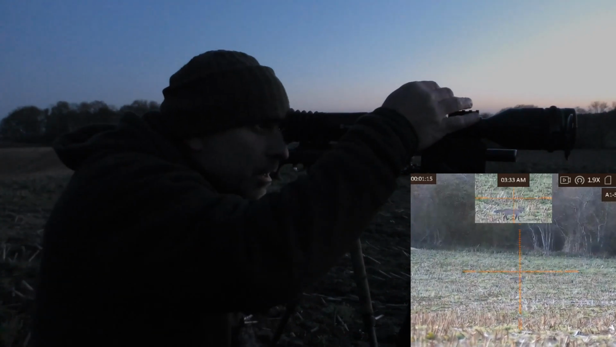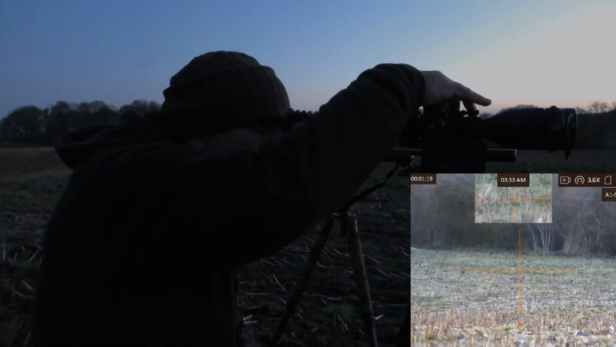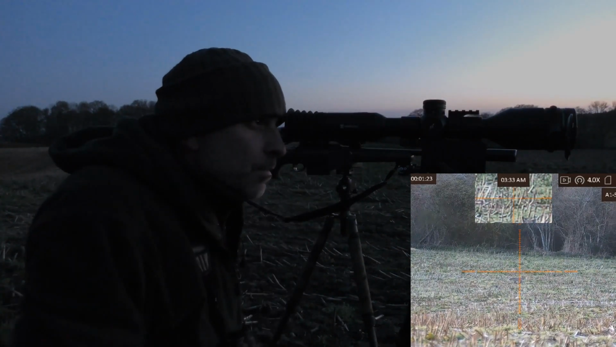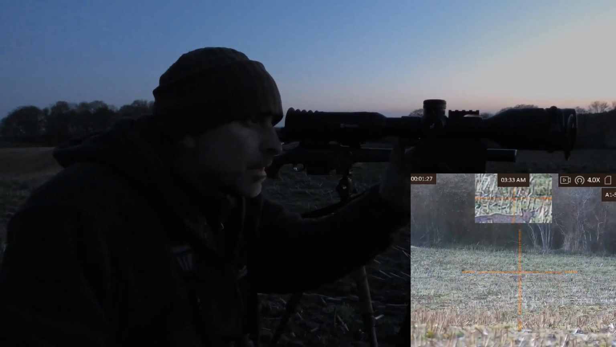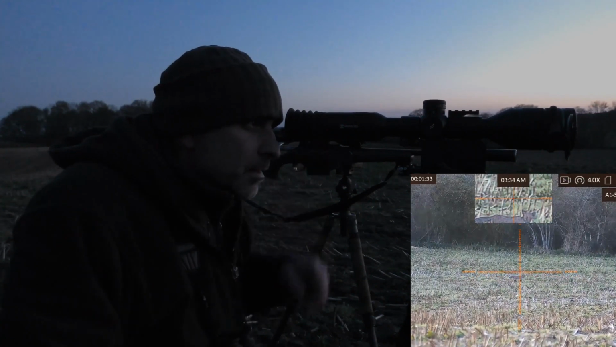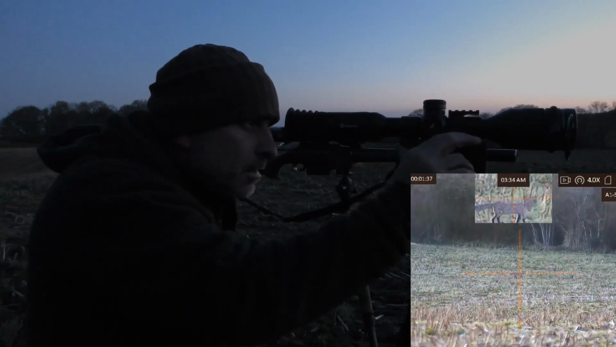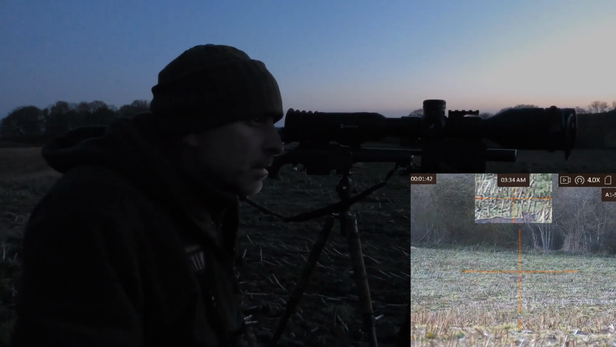And then we'll take that up to max magnification. So we're now up to 4 times, which is 14 times magnification. I'll just move that down a little bit so you can see the picture in picture a little bit as well. So like the C50, a little bit shimmery, but still pretty good.